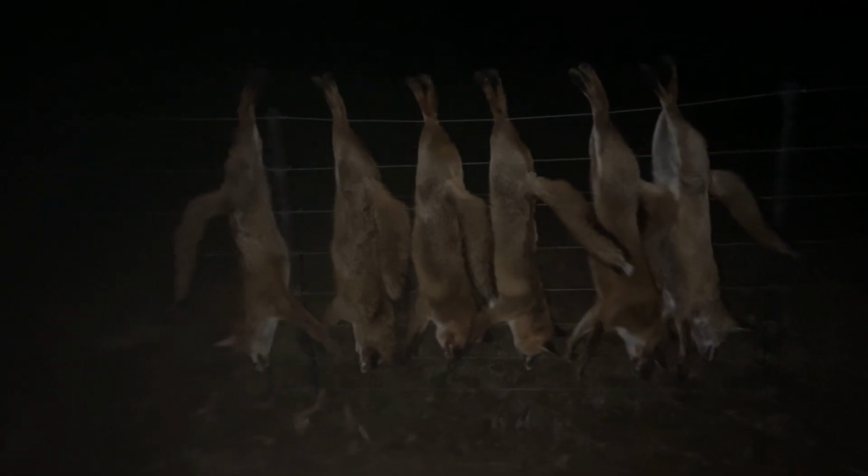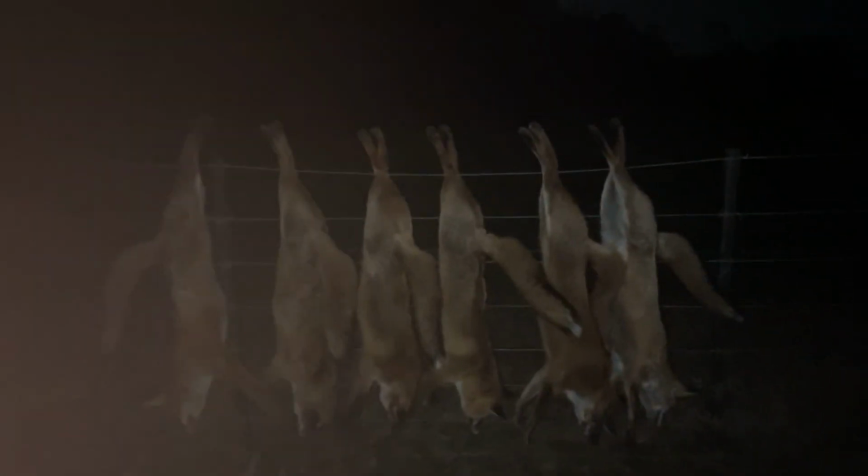I think there was 3 vixens and 3 dogs there actually. So I got a few breeders out. A couple in the lambing paddocks, which is good. And yeah, seen that pretty nice buck, fallow buck. He was a good deer. A few young ones in there as well, but he was a pretty respectable deer, so I reckon I'll be